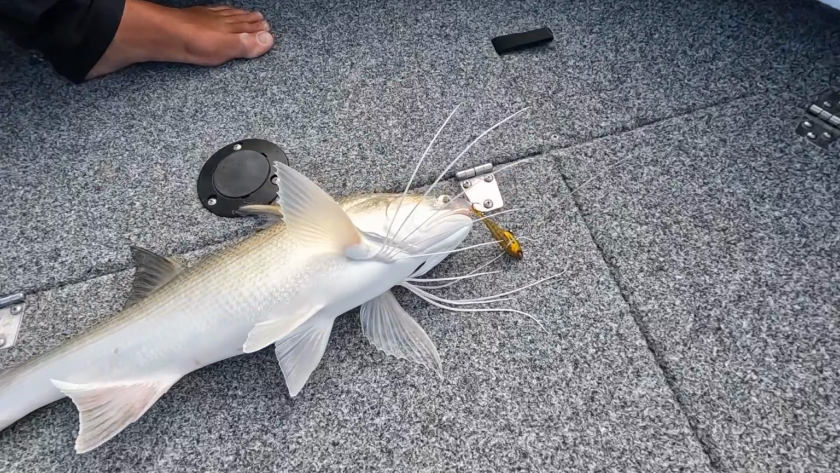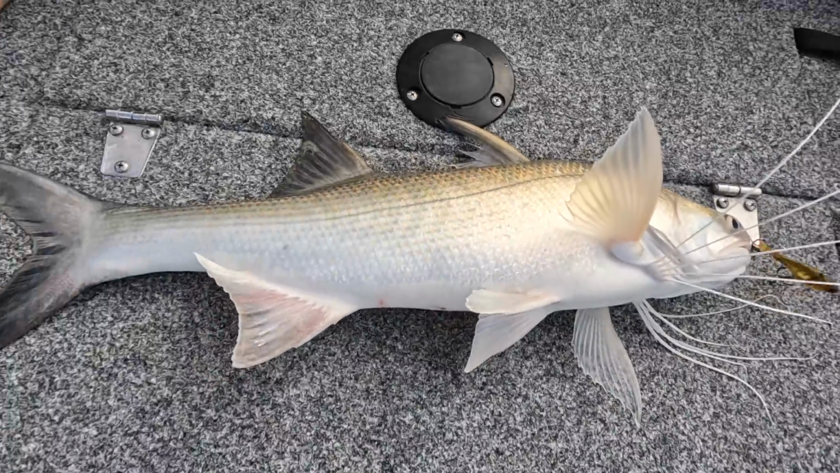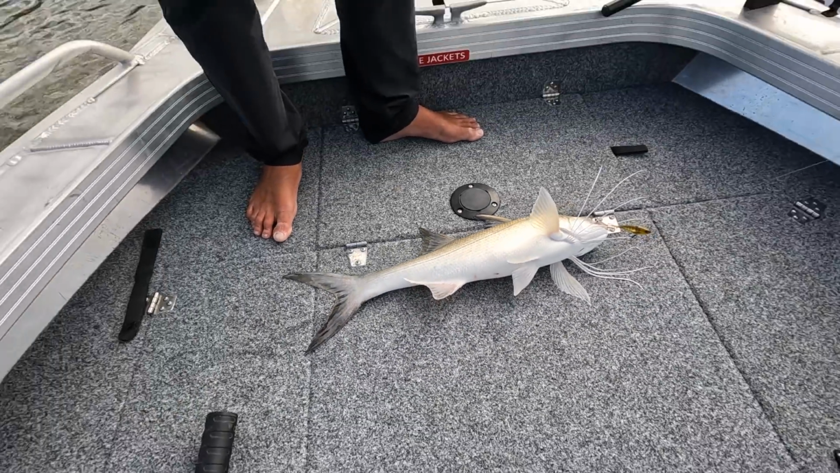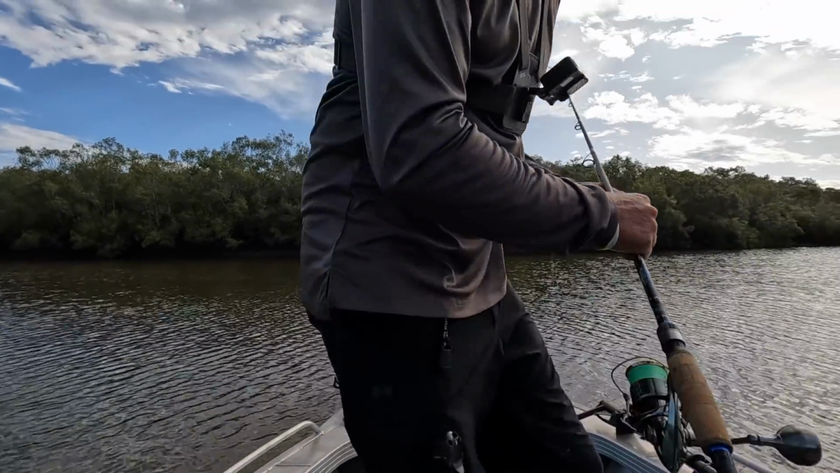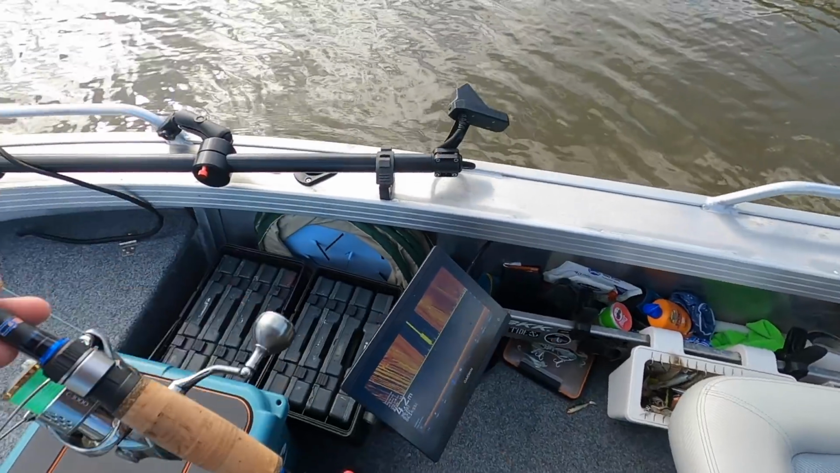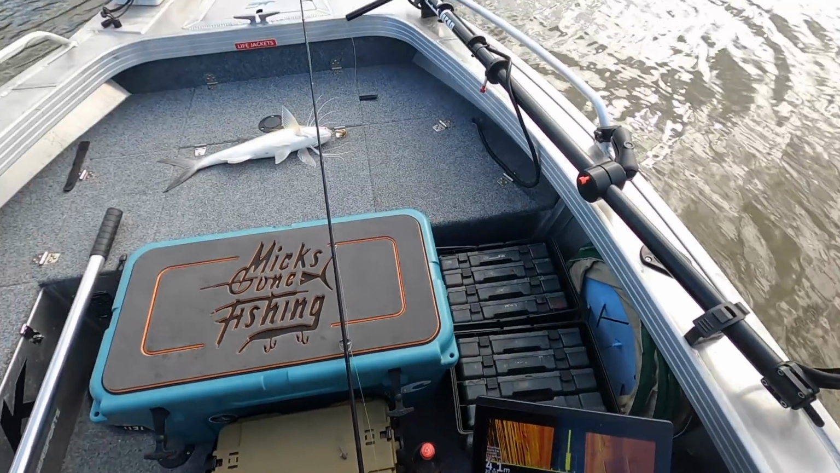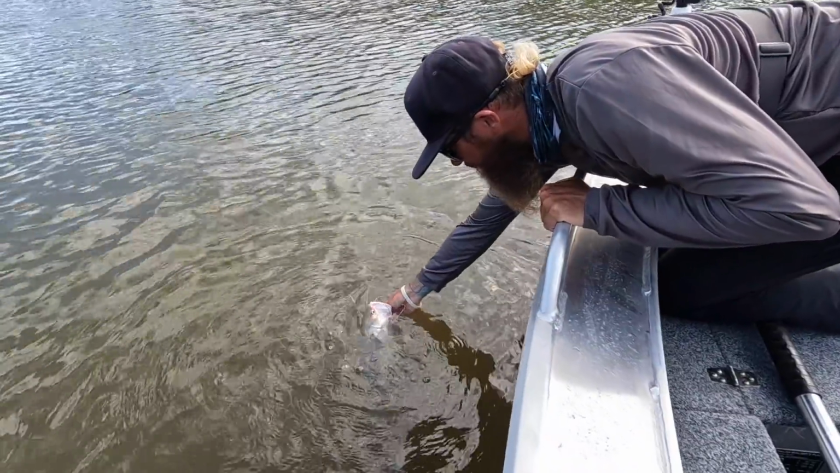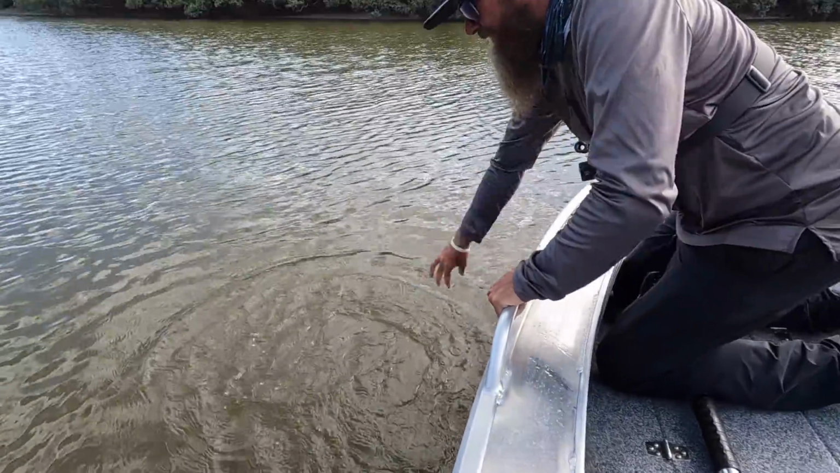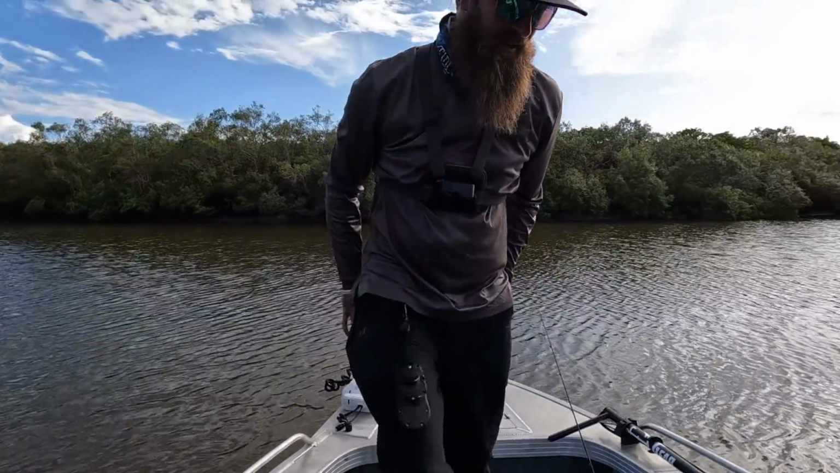There he is. Beautiful. Tiny little baby. I'm going to chuck him back and hopefully get a bigger one. But that is rewards for effort. Come on, mate. Get out of here. All right. Where's the big ones at?